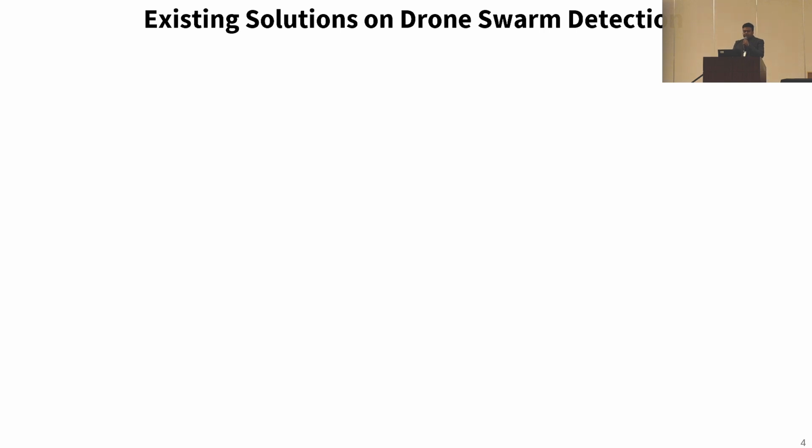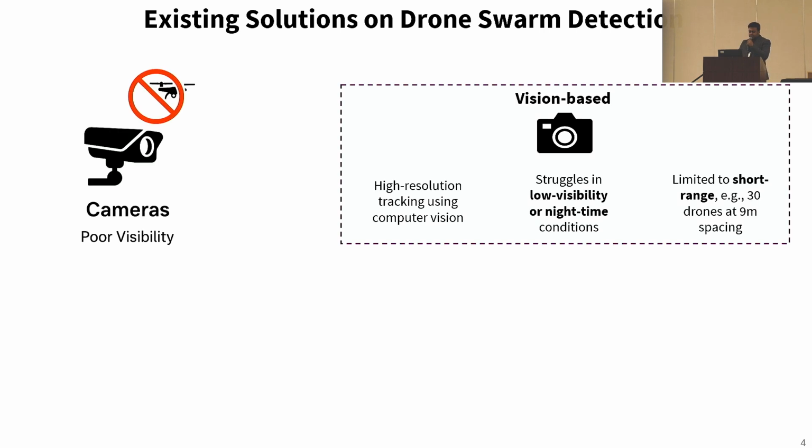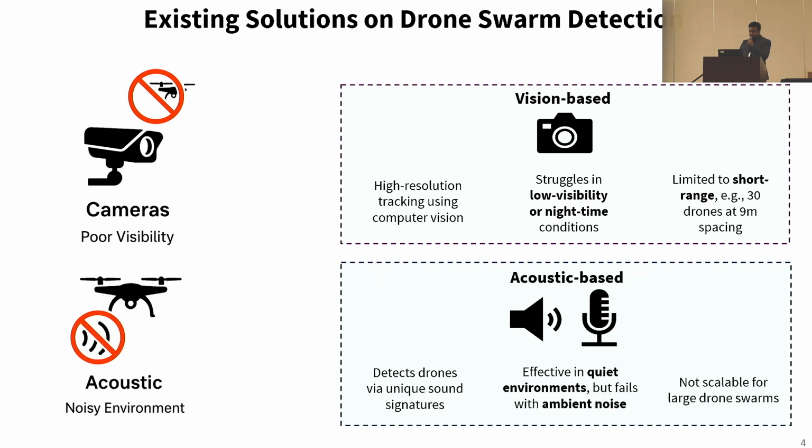So what are the existing solutions on drone swarm detections? What about the existing methods to detect drones and drone swarms? The first one is vision-based system. These detections provide high resolution and tracking. They struggle in low visibility conditions and night time. And it is applicable only for limited number of drones with a large separation between the drones.